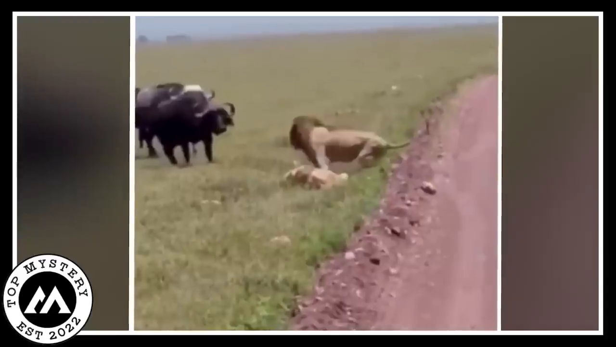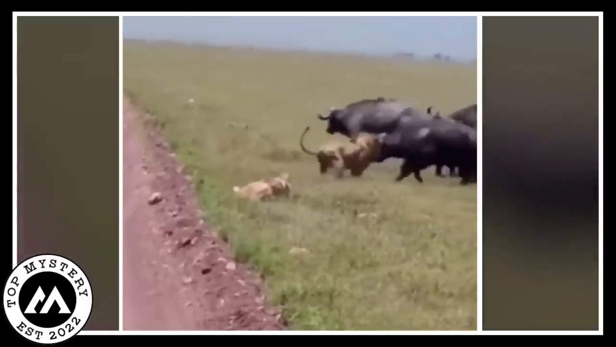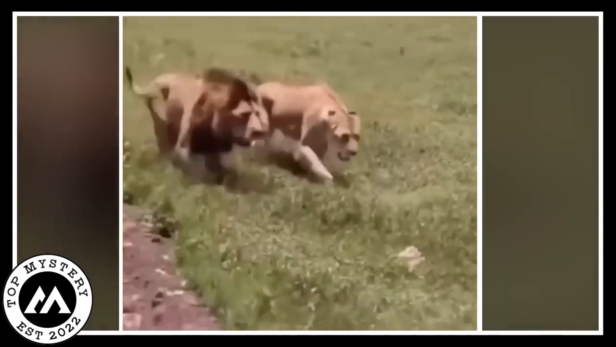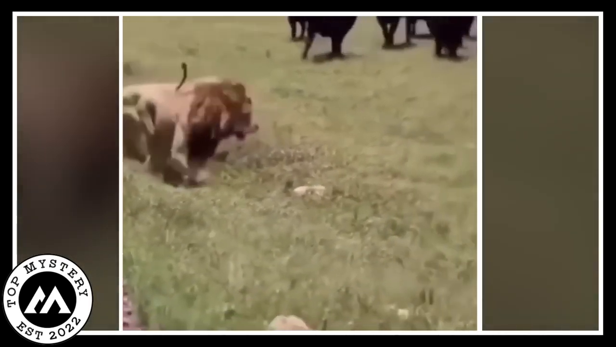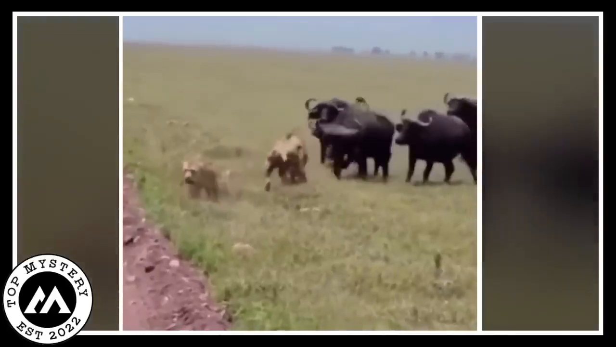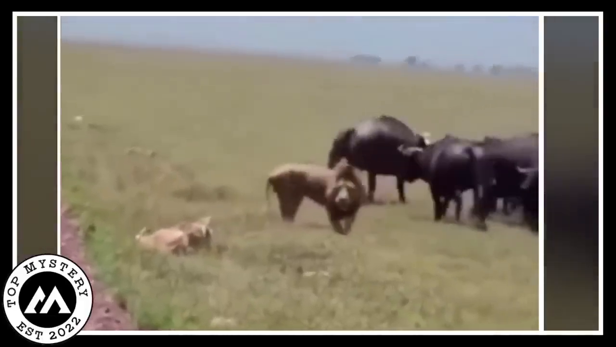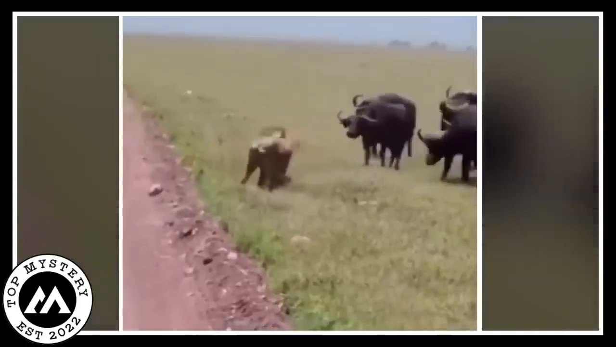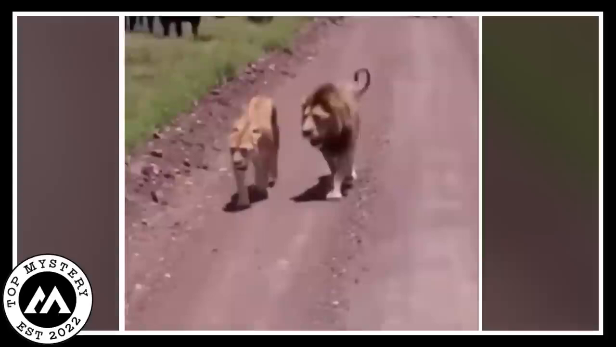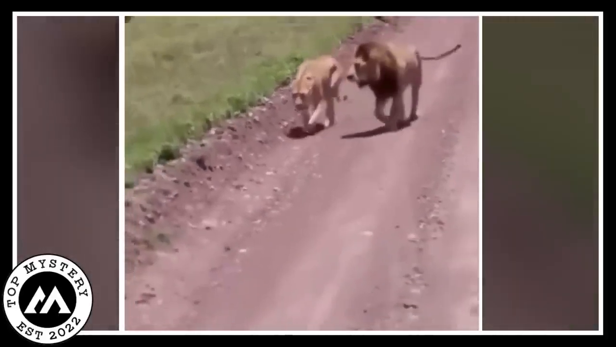But in an attempt to protect his partner, the lioness, he stood tall in front of these giant bulls and confronted them with all his force and strength. He carried on in the fierce battle with the utmost power and courage, defying all odds in order to protect his lioness, who wasn't harmed at all. In short, the lion successfully escaped this terror trap and marched away with his lioness. However, unfortunately, the herd of buffaloes can still be seen following the two animals.